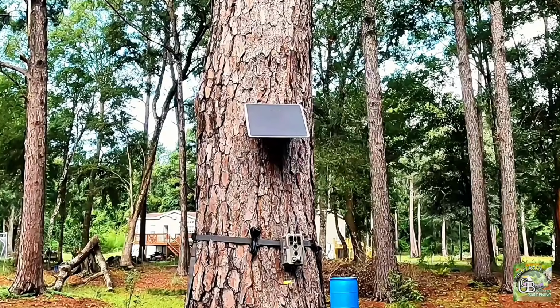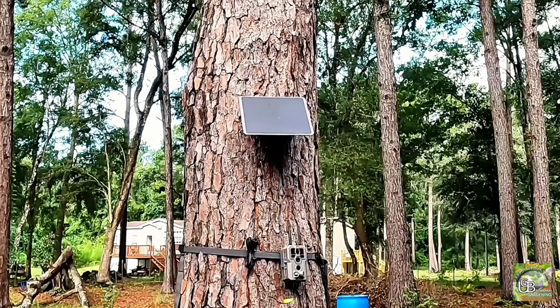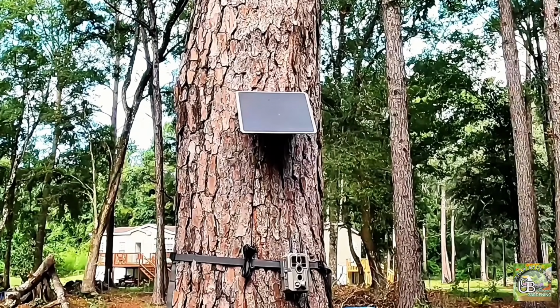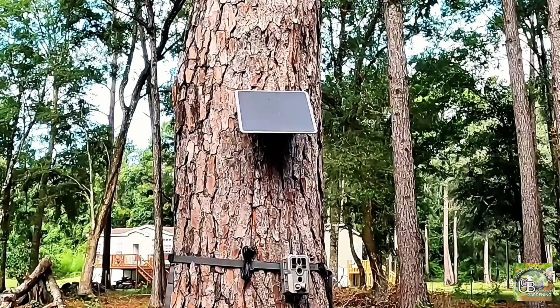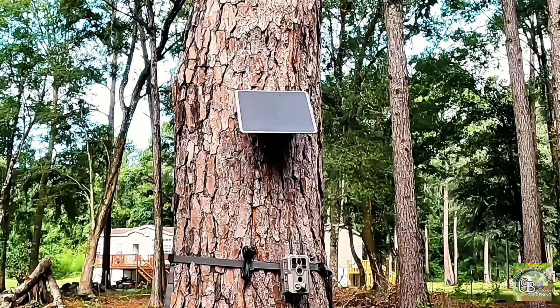It's been quite a while since I installed this GardePro E8 2.0 trail camera, and honestly, I have no idea what's been walking through here. Today, we're finally going to open it up, check the footage, and see what this camera has been recording over the past several weeks. Did it catch a deer, predators, or maybe even a few surprises? Let's find out together.